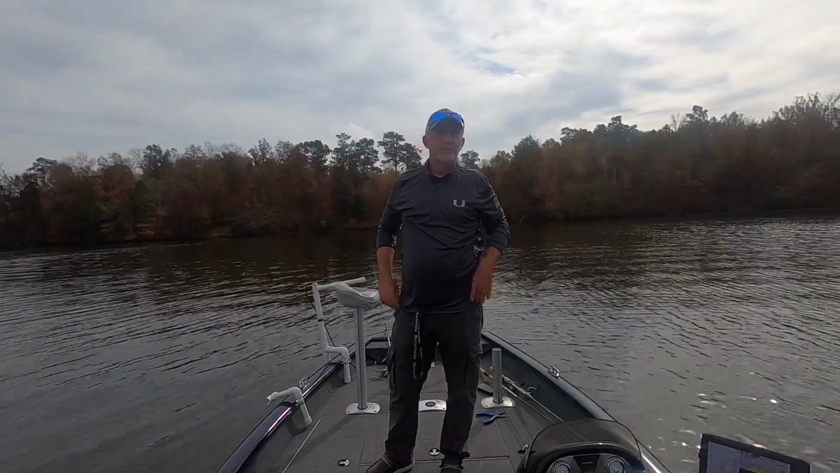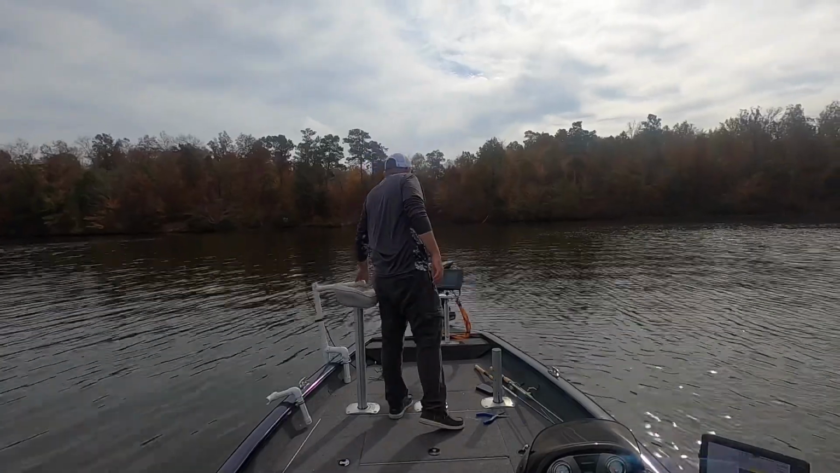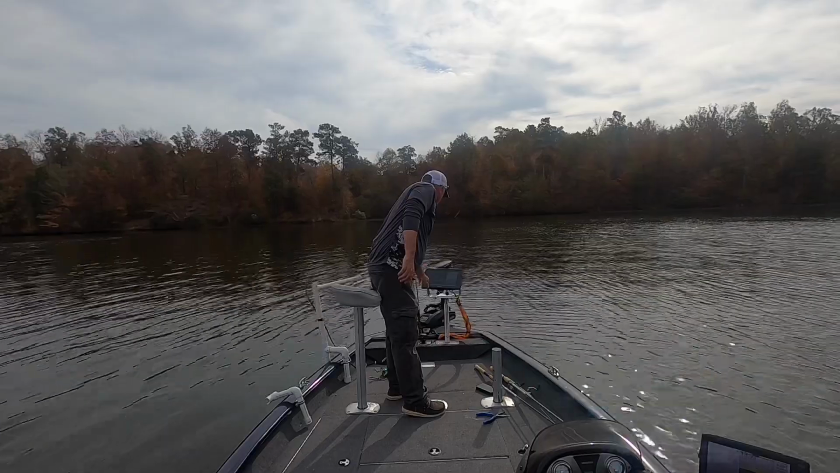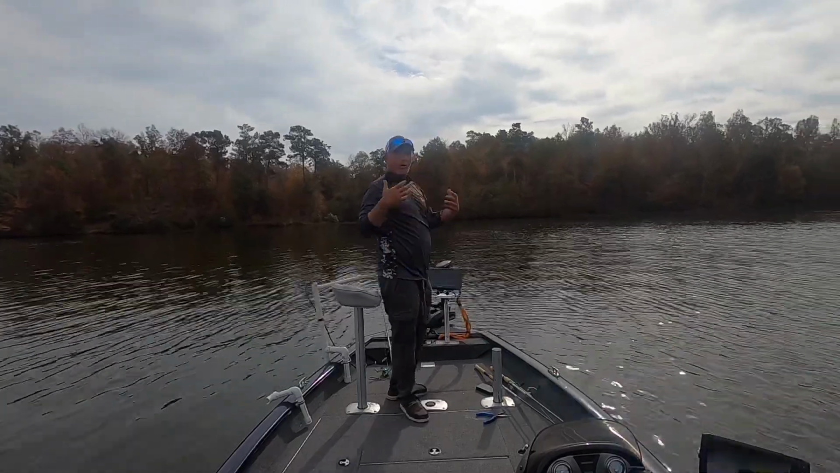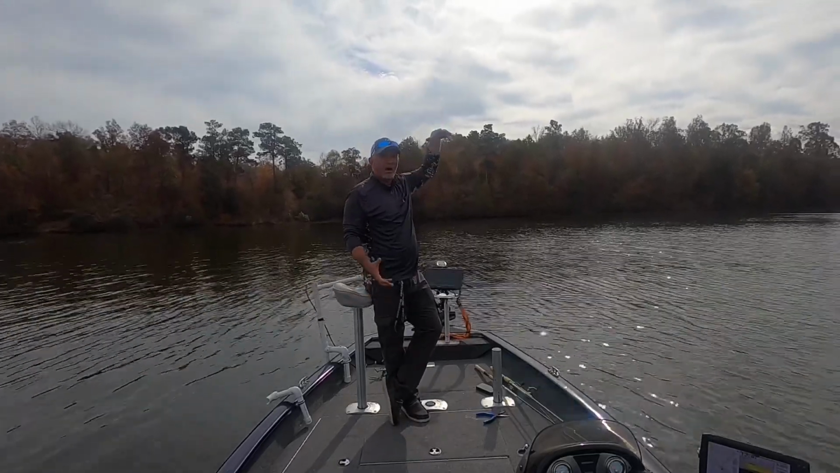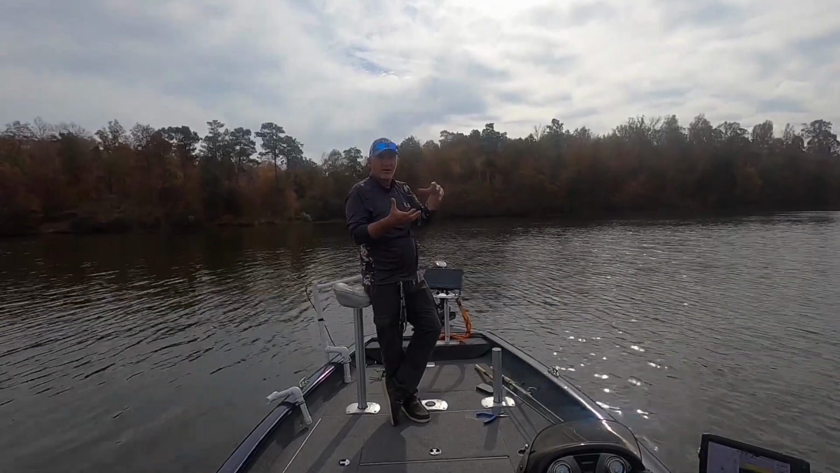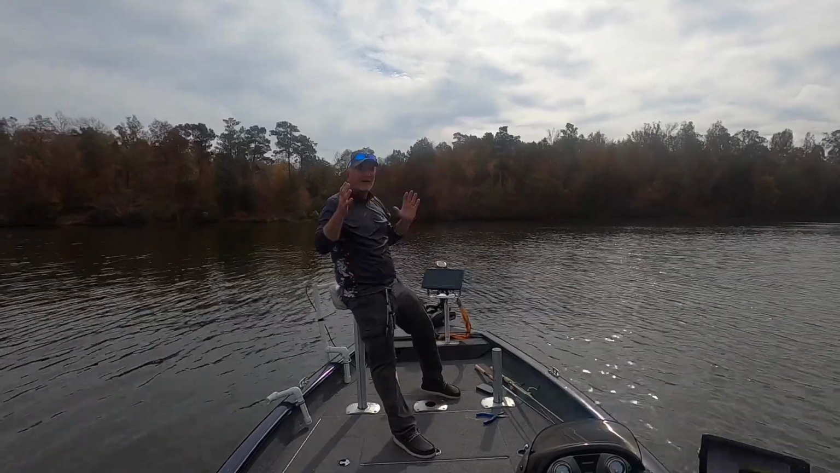Now pull up on one of them, find you a brush pile there and see if that tunes you in a little bit better. And so I'll leave my gain, depending on water clarity, and the sun has a lot to do with that. As the sun comes up, you probably have to reduce your gain because your sonar will get a lot of clutter in it. So where do you normally keep your gain at? I keep my gain somewhere between 75 and 80.